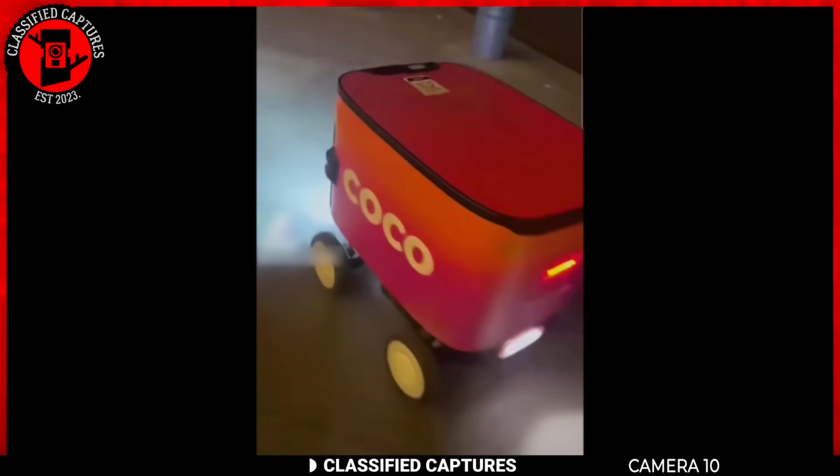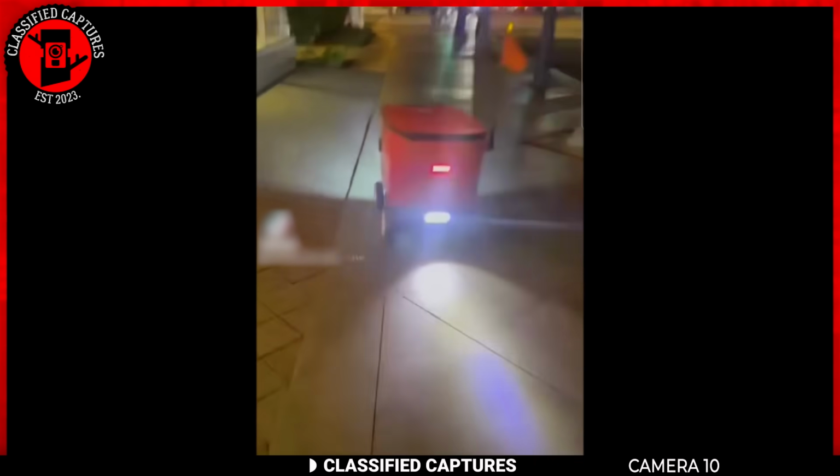Technology's advancing so quickly it's crazy. Check out these delivery robots in Santa Monica, California. Stop. It's delivering somebody's shit.